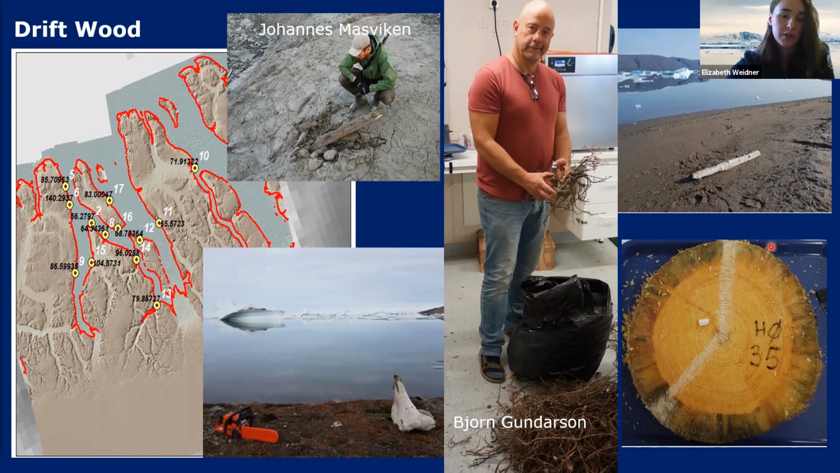So they were looking for these driftwood samples to understand information about ocean currents, but also using the tree rings, using carbon-14 dating to get ages and understand something about ocean currents and sea ice cover. So you can see some twigs they collected, but also these tree ring cores.